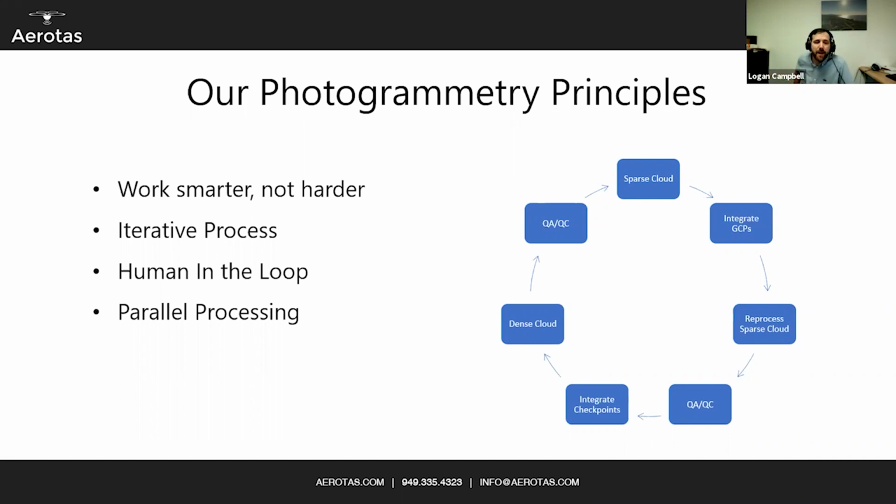We very much do not believe in just black box processing. There is no perfect photogrammetry software or suite, at least not yet, where you can throw data at it and it just returns a perfect point cloud every single time. We very, very much believe in human in the loop for all of this so that they can run QA, QC at multiple steps to run your quality assurance steps to actually get a high quality deliverable.